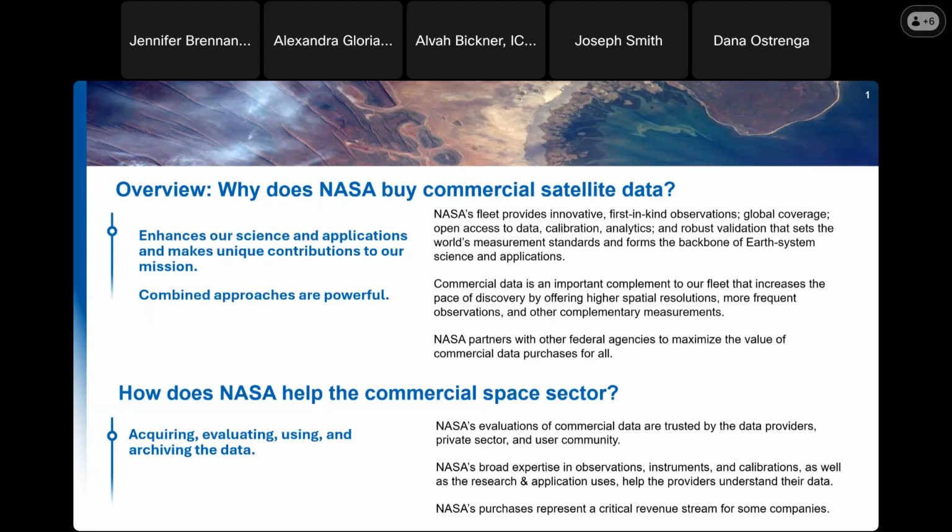So why does NASA help the commercial space sector? We do the evaluation of the commercial data when they come on contract and they become our trusted data providers, and we start working on integration into our science and applications. We also have broad expertise in observations, instrumentation, and calibration that can help feed back to the commercial space sector. And we also provide that critical revenue stream of purchasing that data and making it part of our full suite.